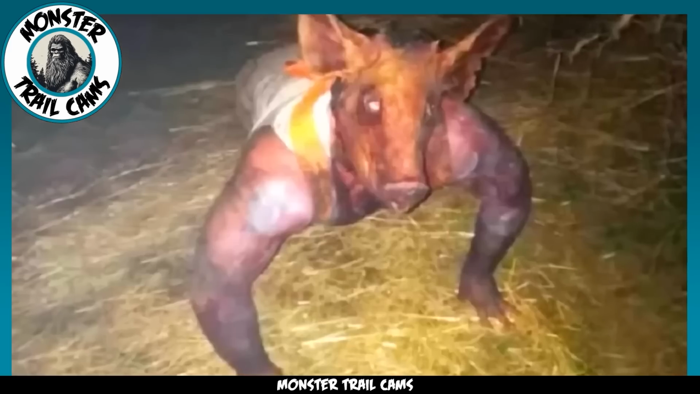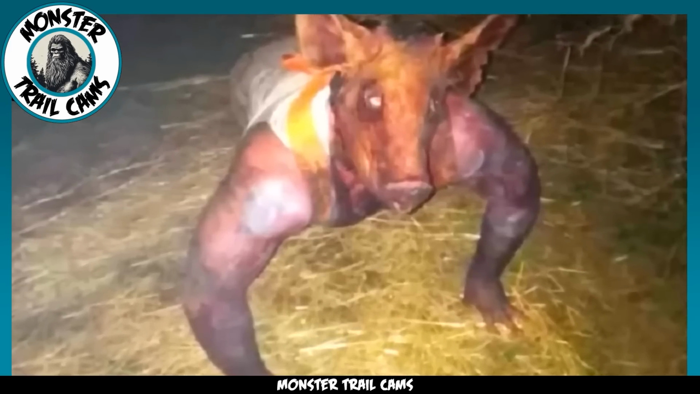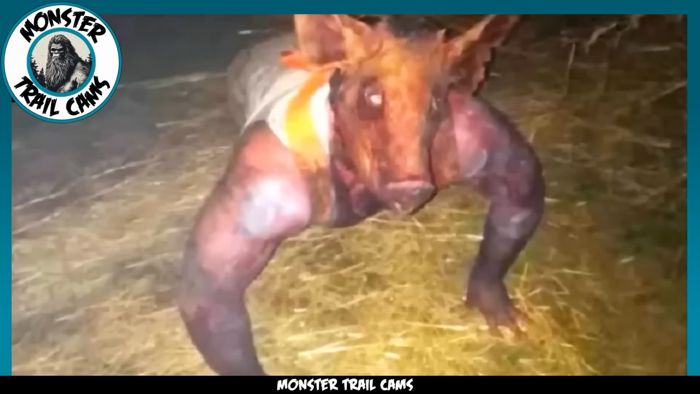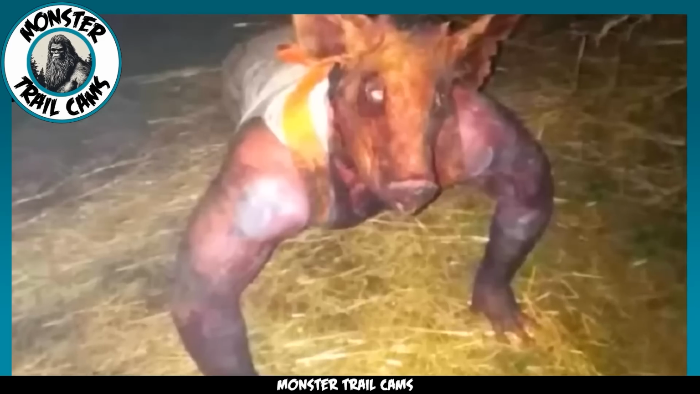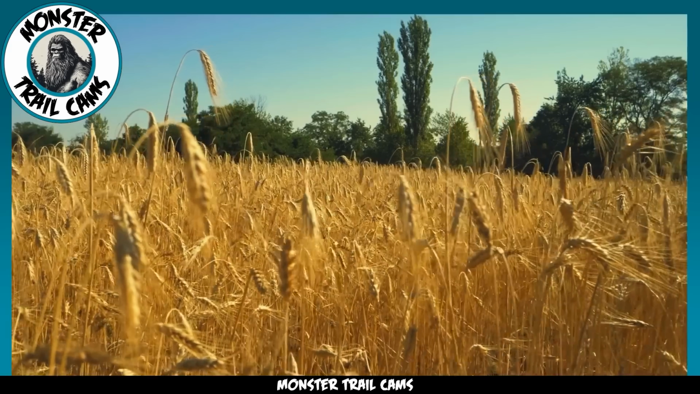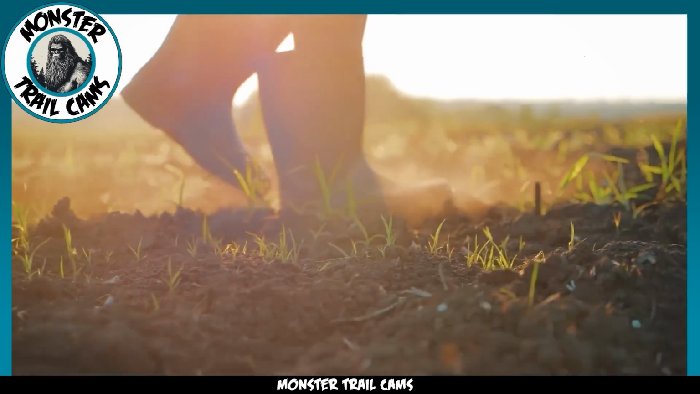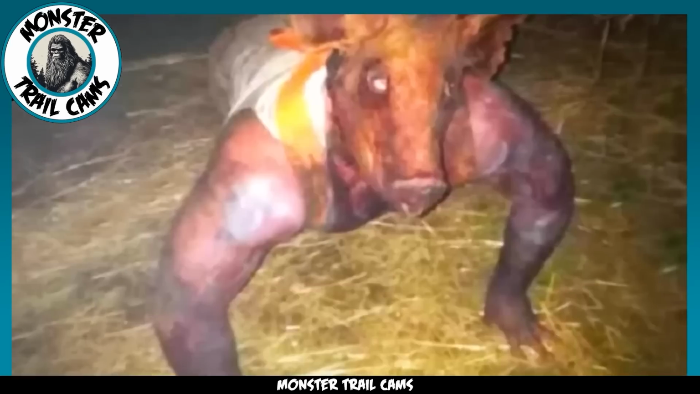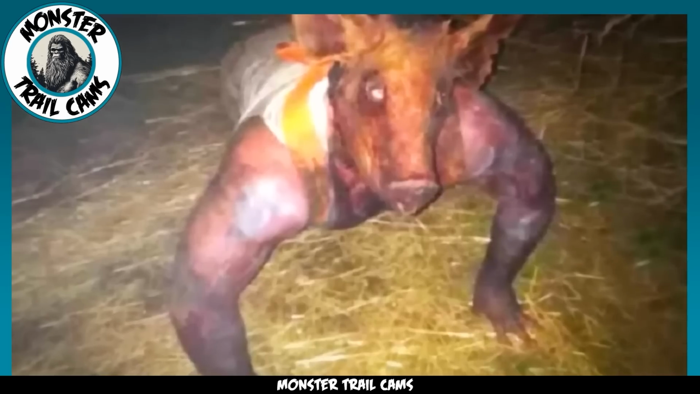Some suggest that this could be an unknown creature, possibly even a cryptid. Others believe it could be a manifestation of local folklore. Theories range from the plausible to the downright outlandish. This image has not only captured a potentially unknown creature, but has also captured the imaginations of many. The farmer's initial intent was to catch a common thief, but he may have stumbled upon something far more enigmatic. The questions remain: what is this creature? Is it a human in disguise, an unknown animal, or something else entirely?